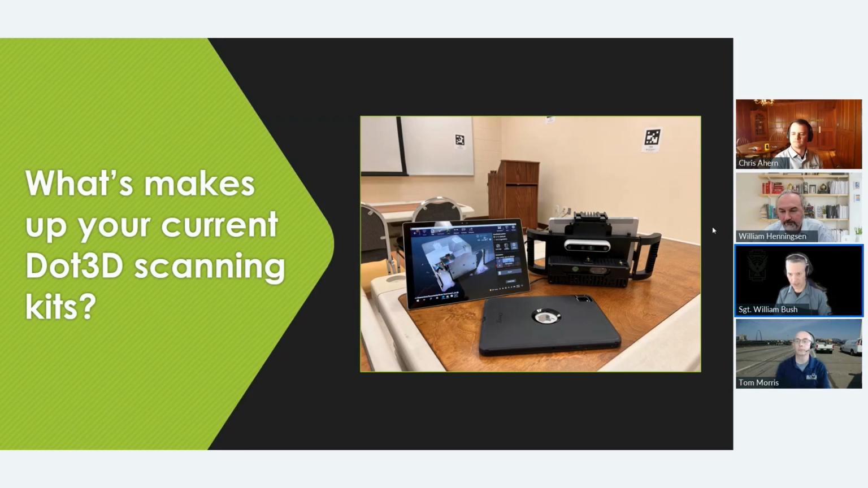We've all been doing this forever, and you're used to the way that you move through that environment, through that GUI, and it just makes a ton of sense to them. And honestly, the haptic feedback has been a key, and the ease of training. And I'm not on Dot3D's payroll.